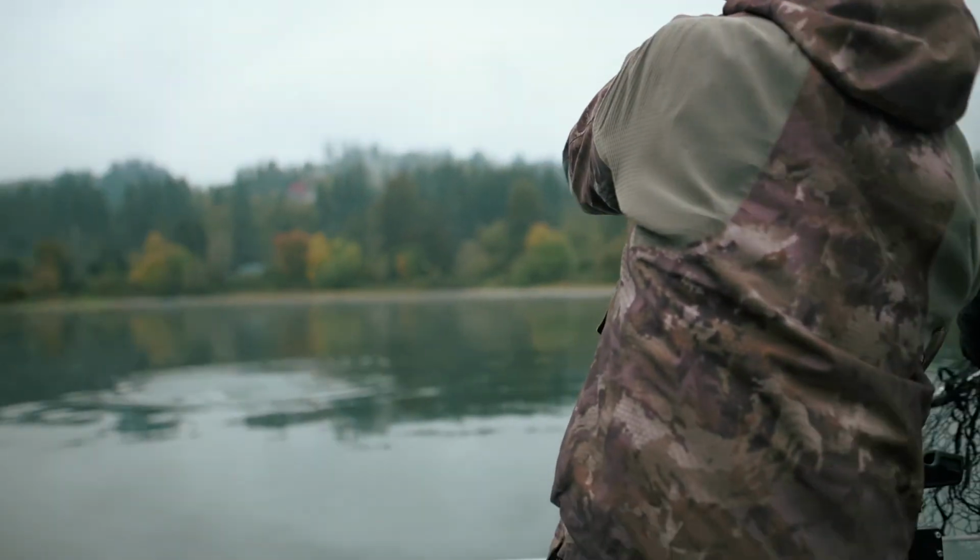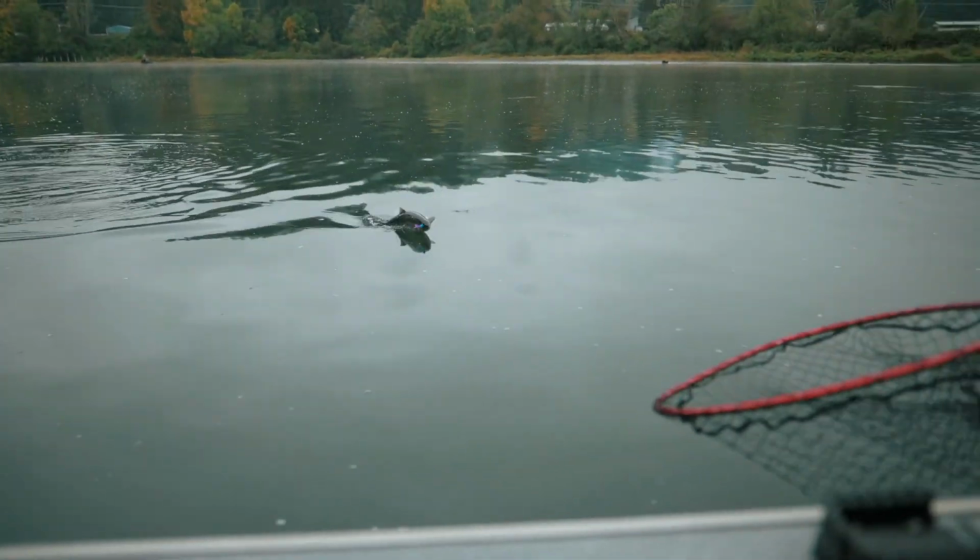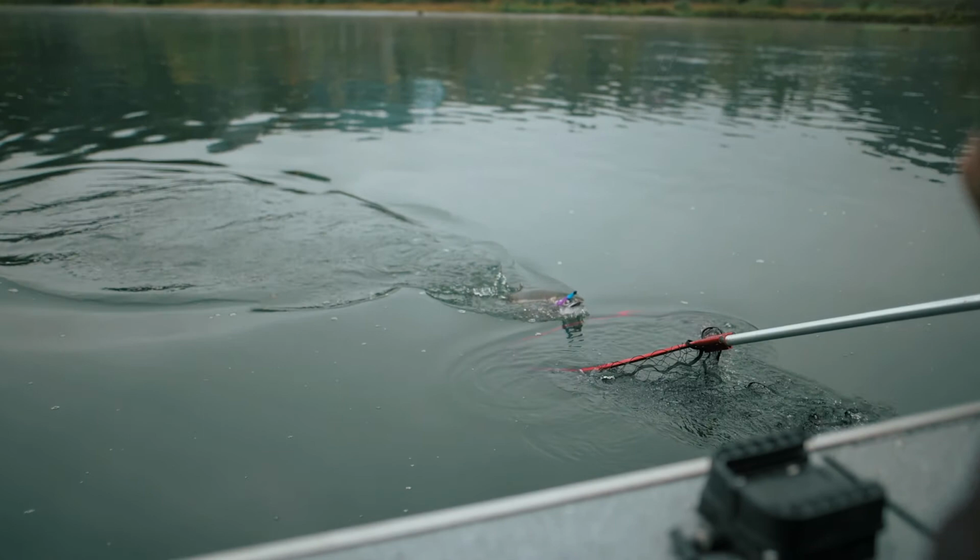Oh, come on, baby. Yeah. Come on, good job, Cam. Here's the plastic, baby. Yes, the plastic. Plastic and Mega Live, baby. Please be a keeper.